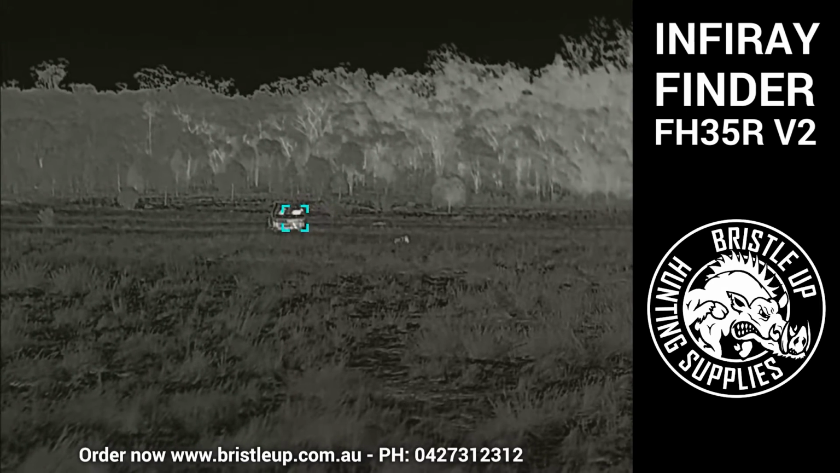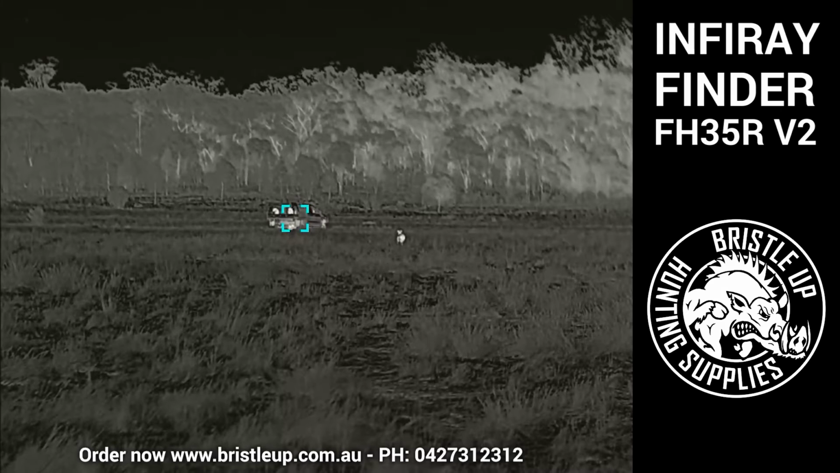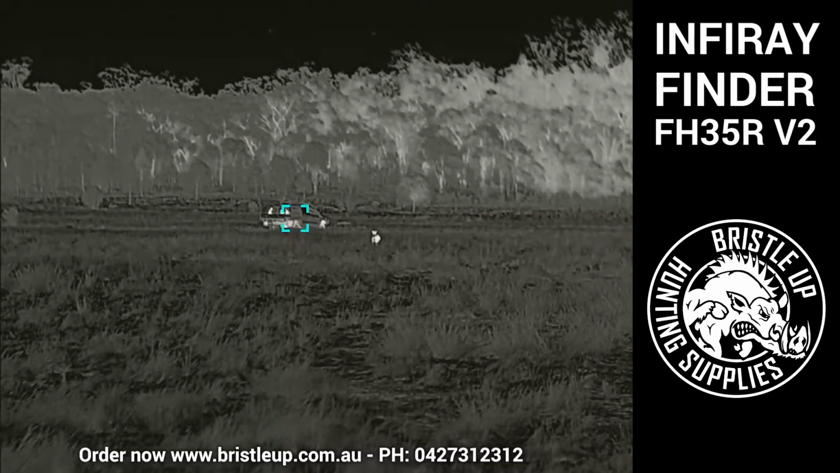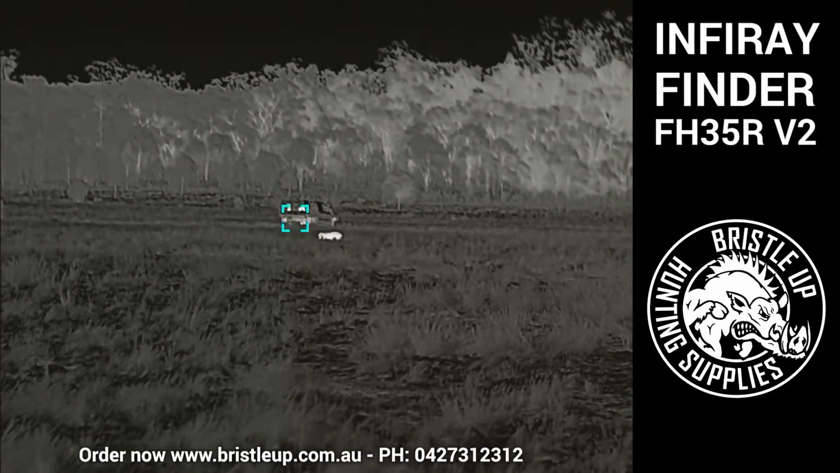Sometimes I think something looks better on one thermal and someone else will think the opposite. You'll see Beck there poking on through in the vehicle there. You can see the detail on the vehicle and the dog and all the trees and the grass. It's quite a good unit with good image quality. Definitely an improvement on the previous model.